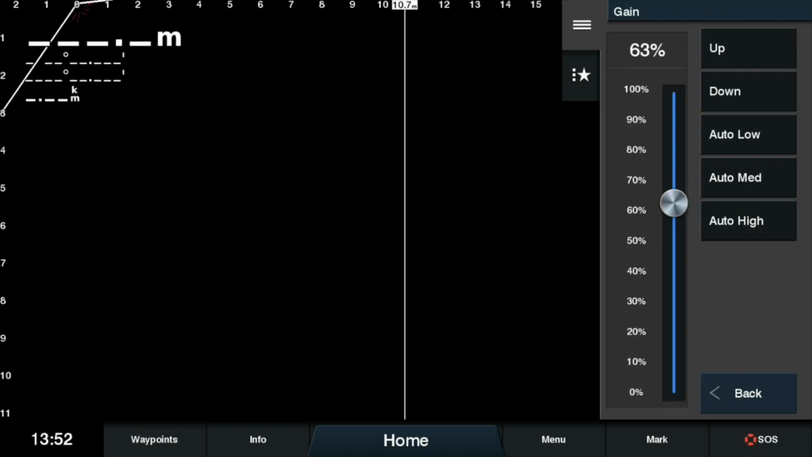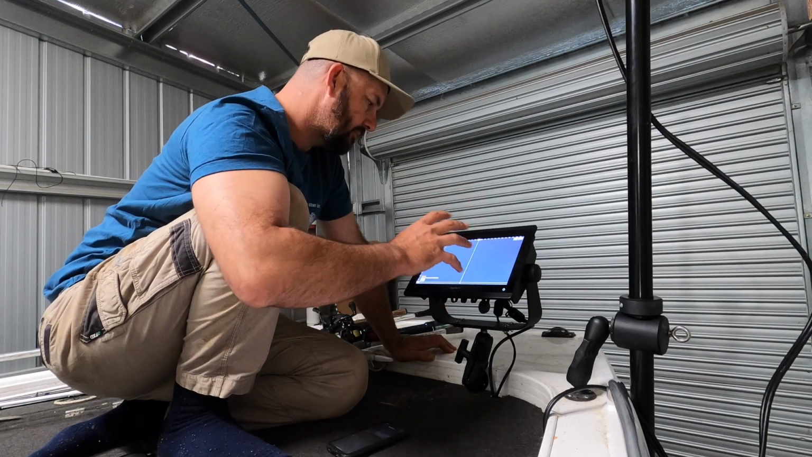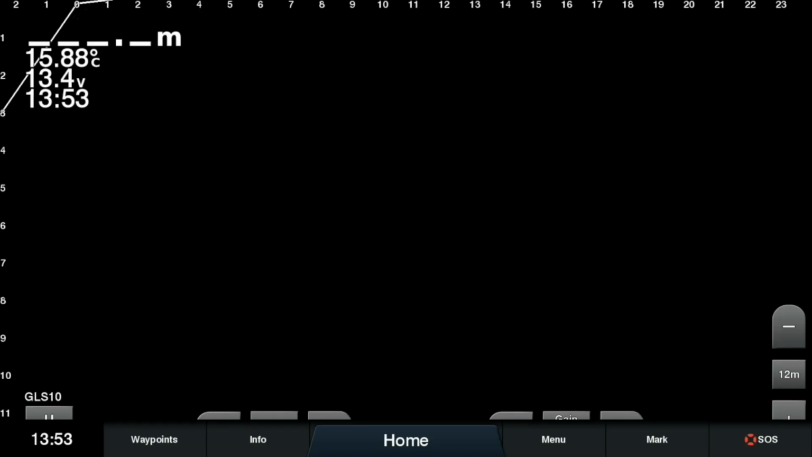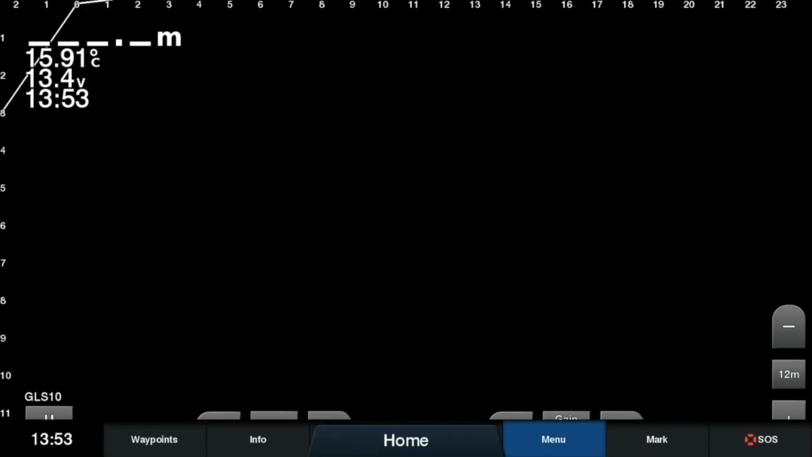I usually run that down a little bit, sort of around the mid to high 50s, I suppose. Before we go any further, let's just start from the beginning, right? So there we are, we've got our live scope, working away. We just flip up that menu from the bottom there, hit the menu and go into our settings.